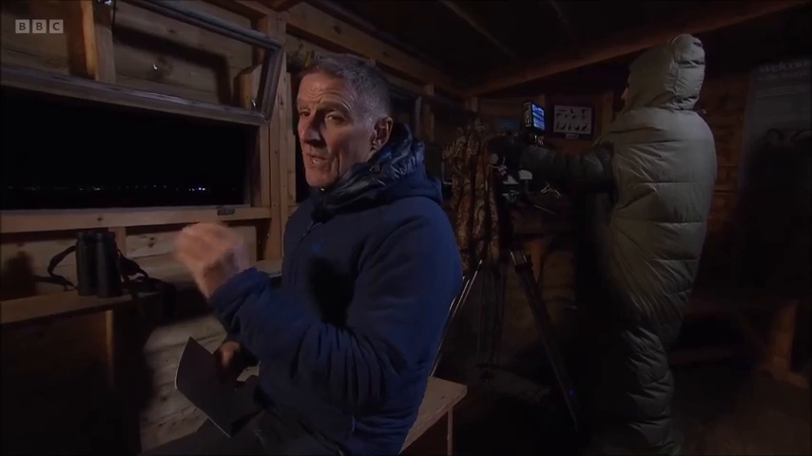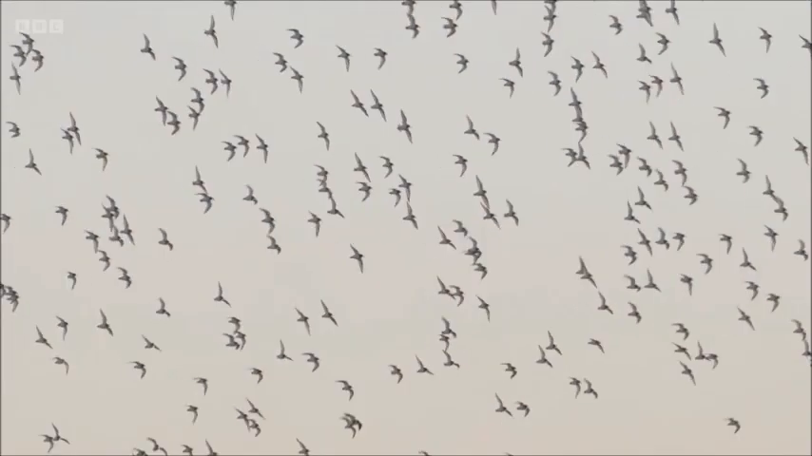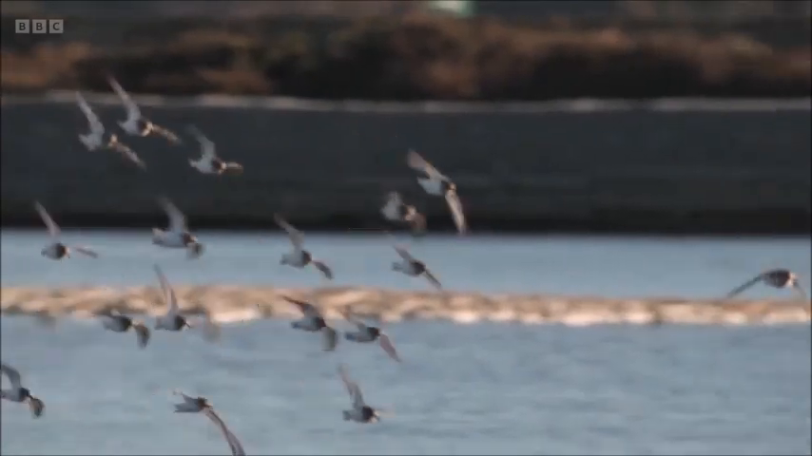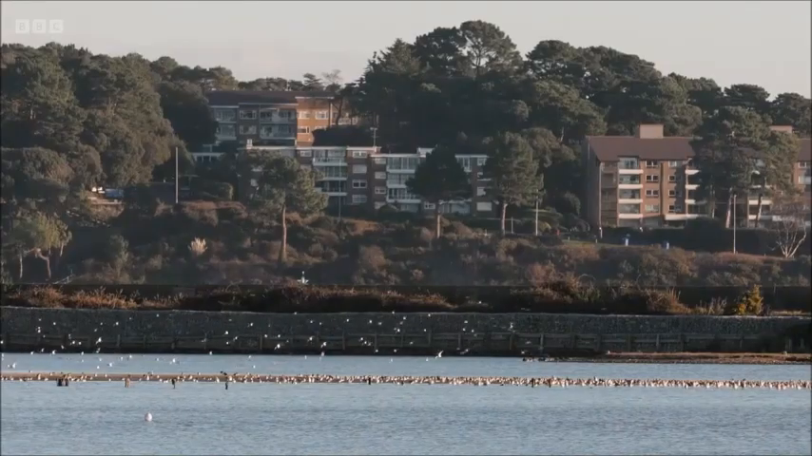But it's not just avocets. Can we find anything else out there, Mark? Any other wading birds? Earlier on, I know we had oystercatchers, we had bar-tailed godwits, black-tailed godwits, but by far the most numerous wader they have here is the dunlin. It's a small wader. They gather in these huge flocks, like a murmuration of starling almost, coming in to feed in the lagoon.